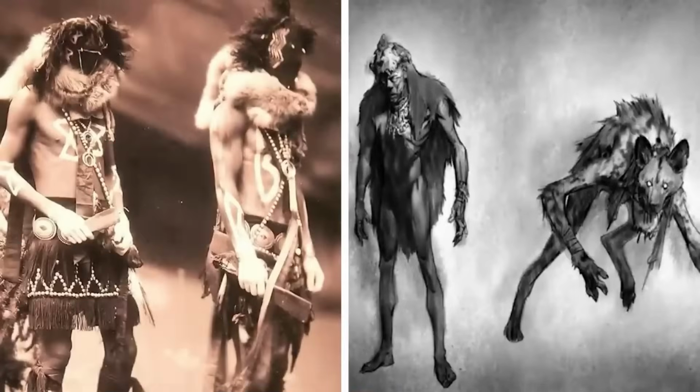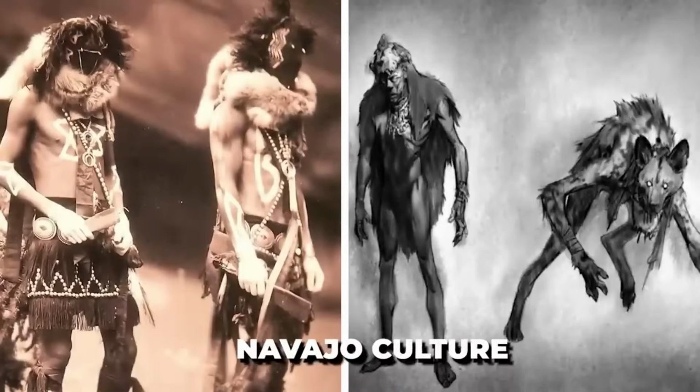Skinwalkers are said to be powerful and dangerous shapeshifters in Navajo culture, able to take on the form of any animal they desire. Crossing paths with one is considered a bad omen, and many people believe that seeing a skinwalker can bring misfortune or death.